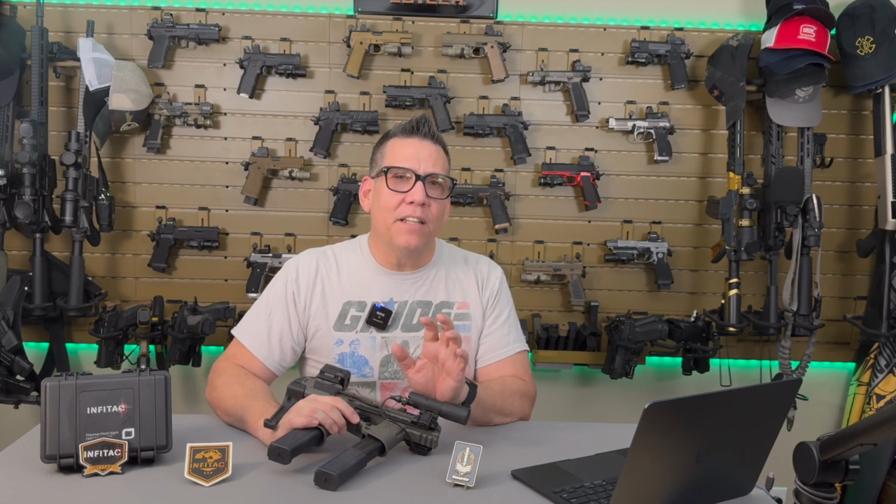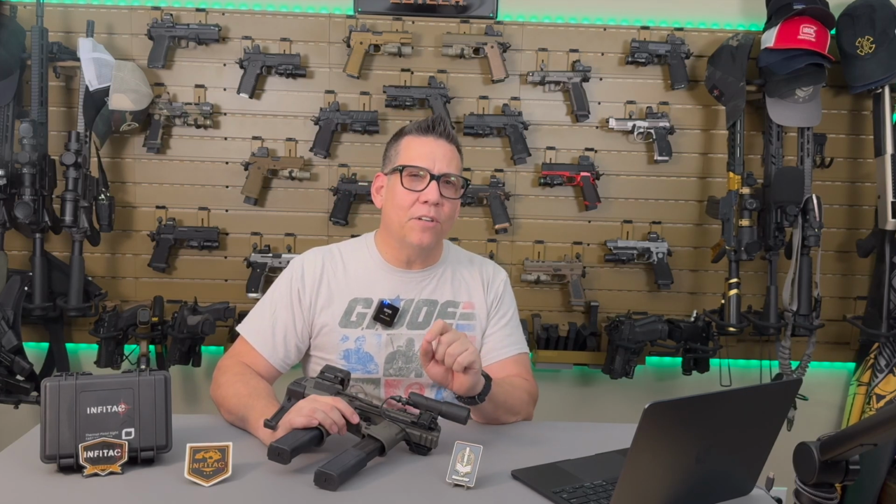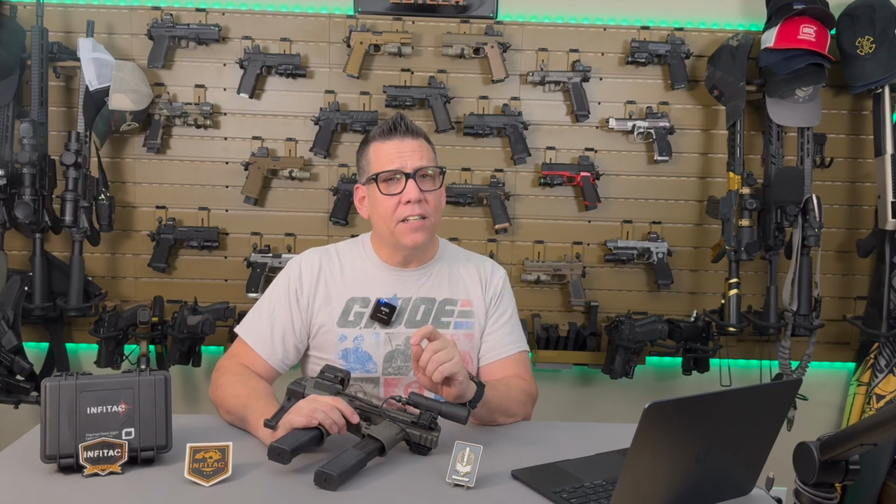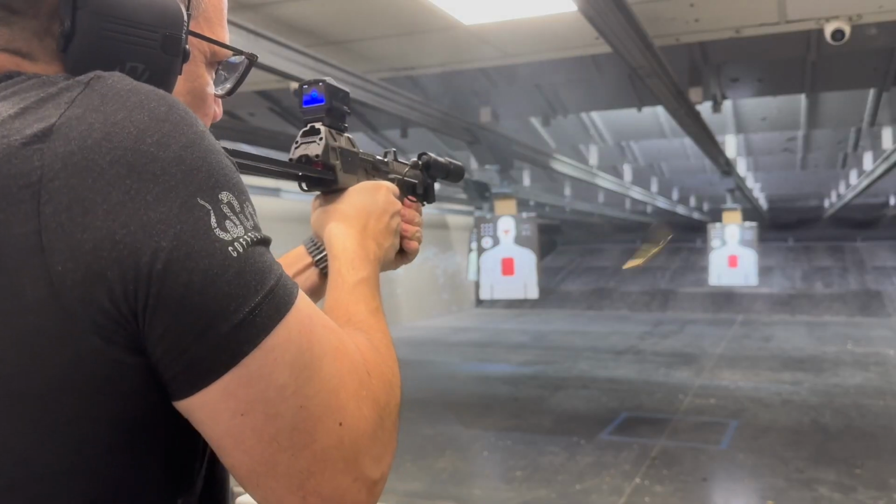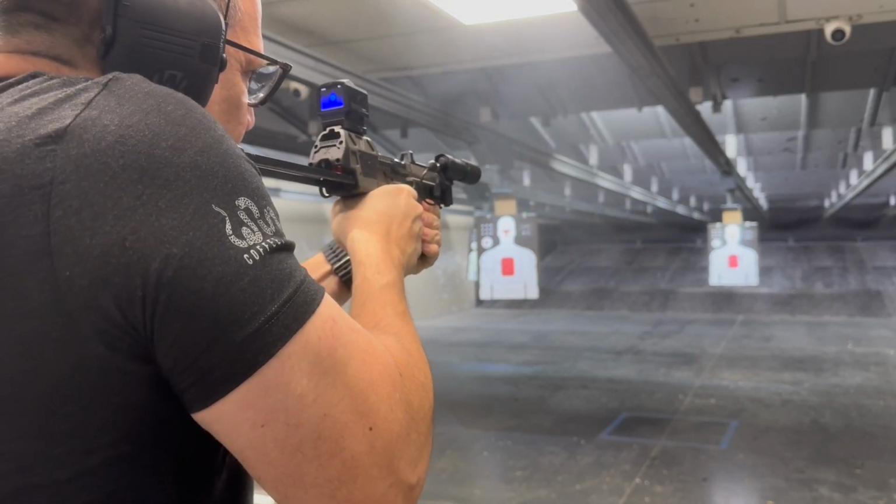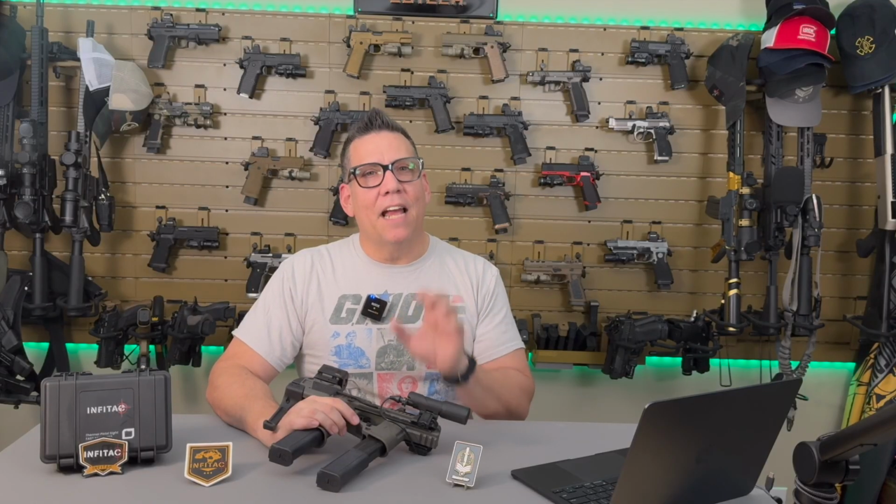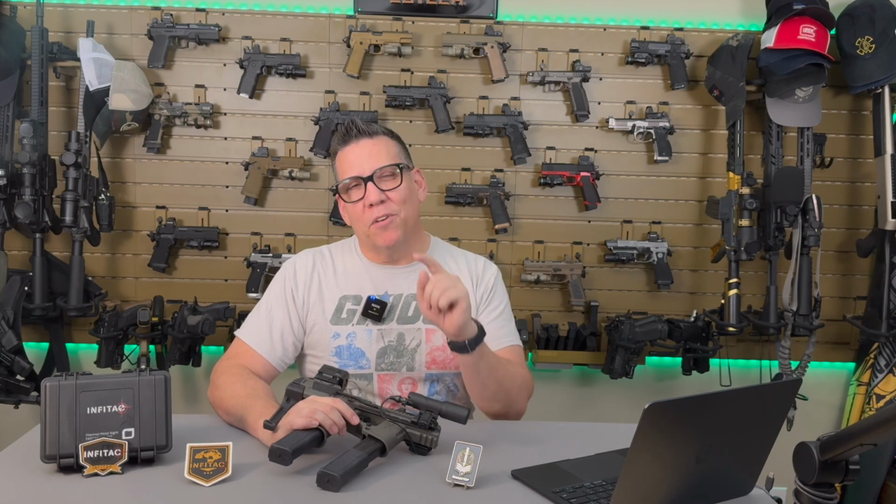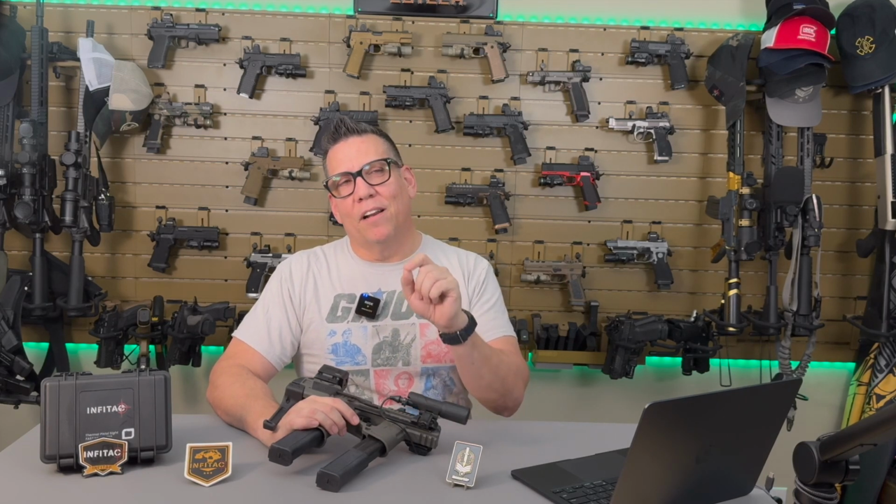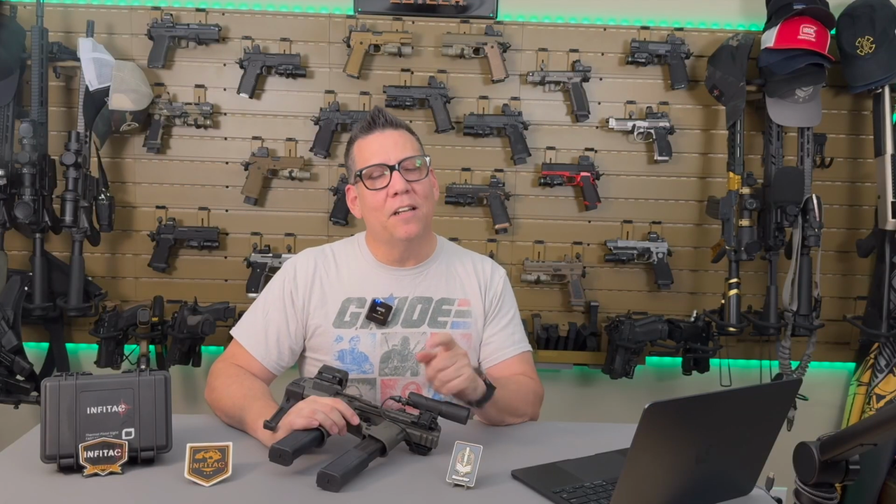So whether you're putting this on a heavy recoil handgun or a rifle, it's going to stay zeroed in and functional. I tested it through a few hundred rounds on the SIG P320. Mind you, it's not reciprocating, but it held up with no issues to the recoil. I haven't yet tested the FMP13 on a slide that recoils, so that's something I'm going to do in a future video. I'll probably put it on a pistol and maybe even a rifle to test that reciprocating function. We'll see how that goes.